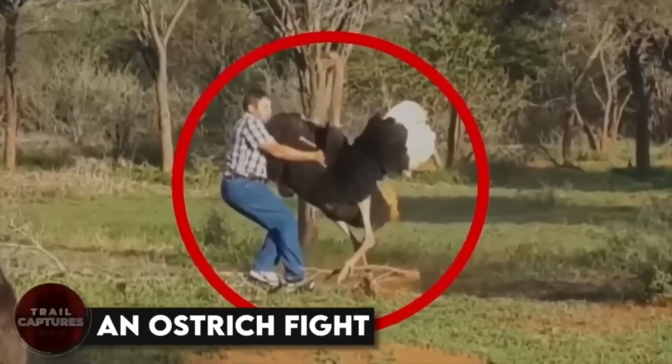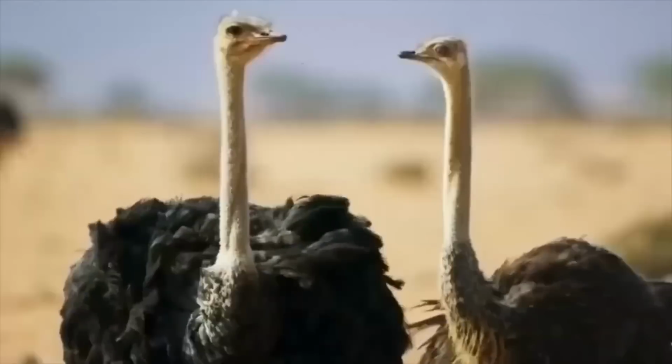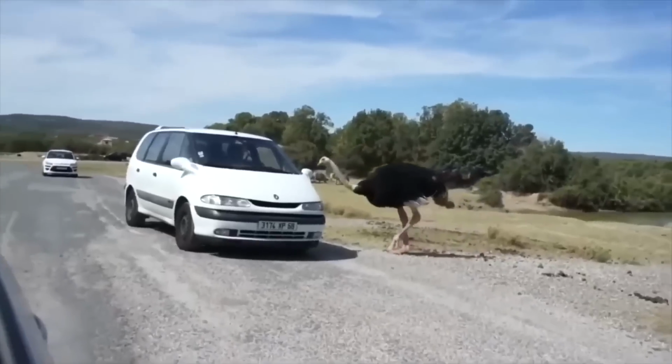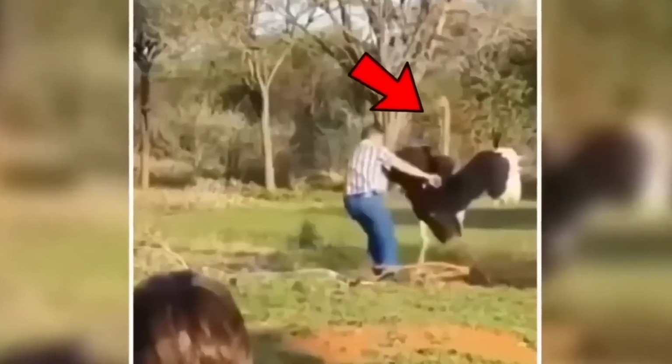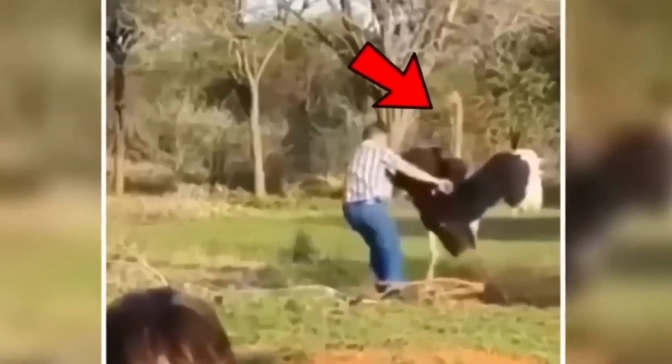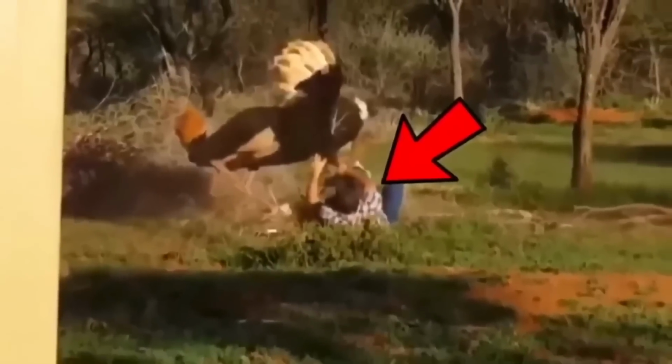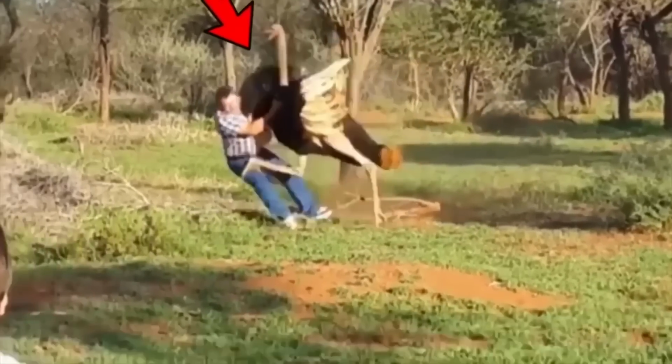An ostrich fight. Did you know that ostriches are the biggest and heaviest birds out there? Even though they're usually harmless and don't bite much, we found a video of one going berserk and attacking a man. A group of guys were just hanging out when suddenly the ostrich went after one of them. Makes you wonder what made the bird so angry in the first place, doesn't it?